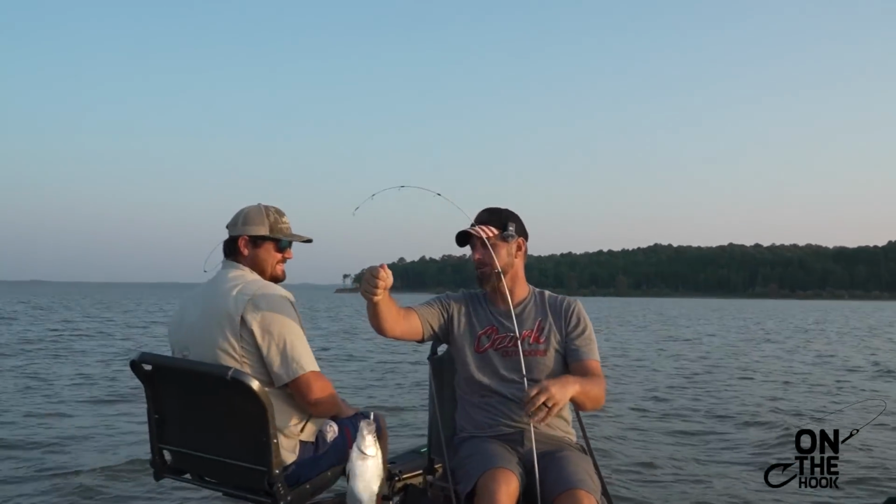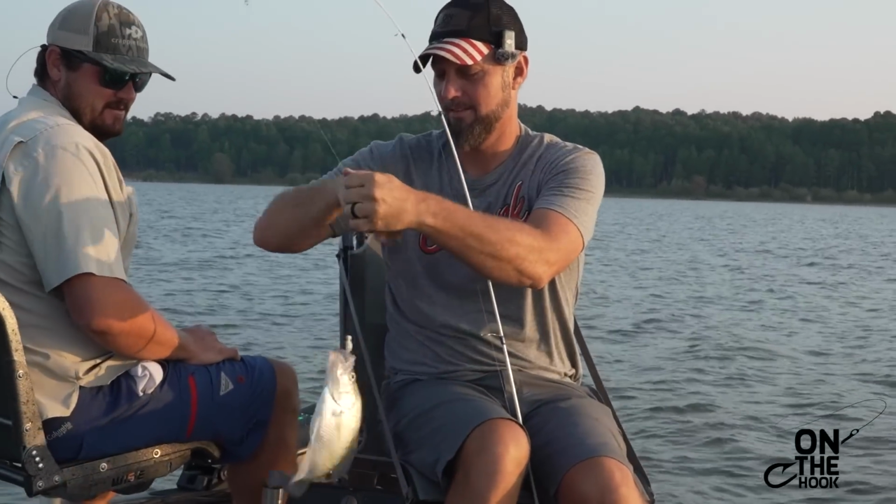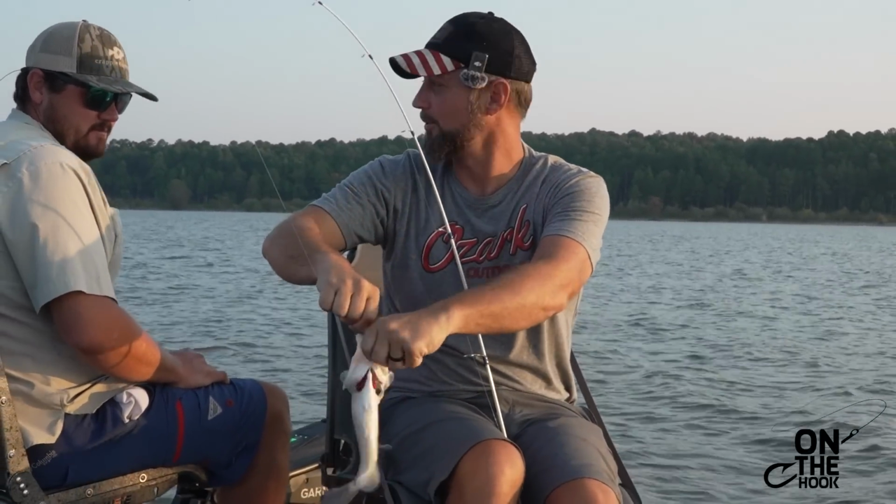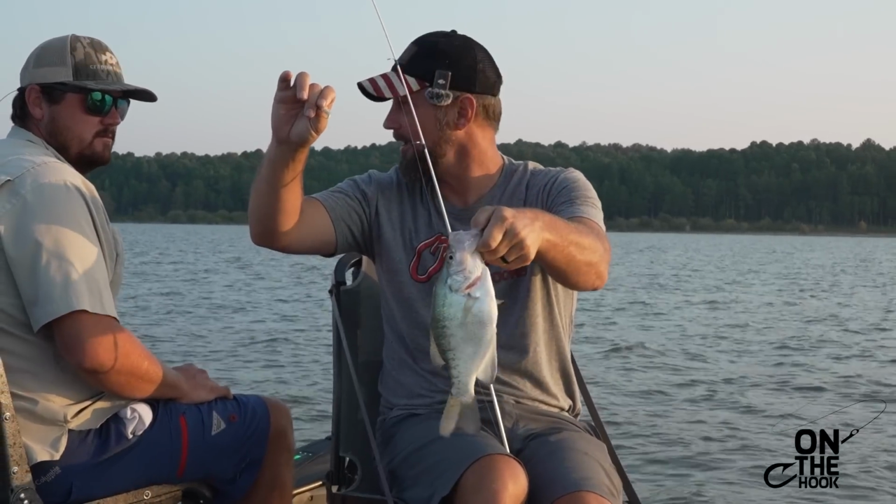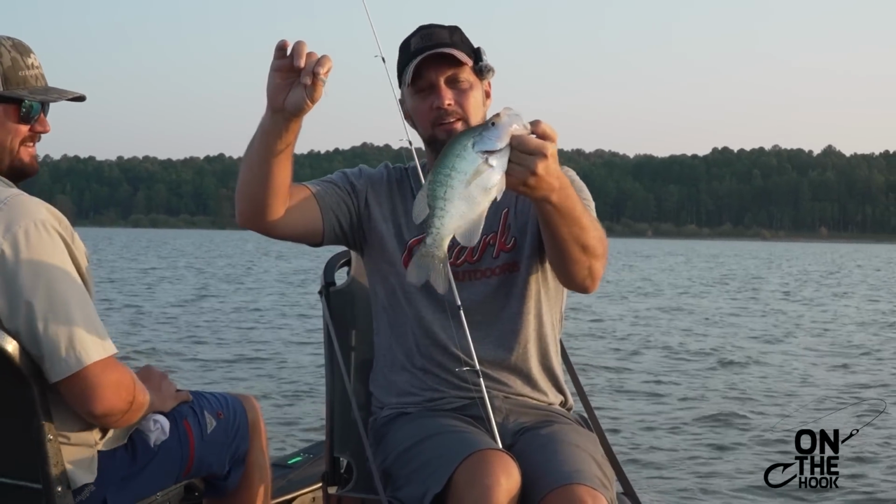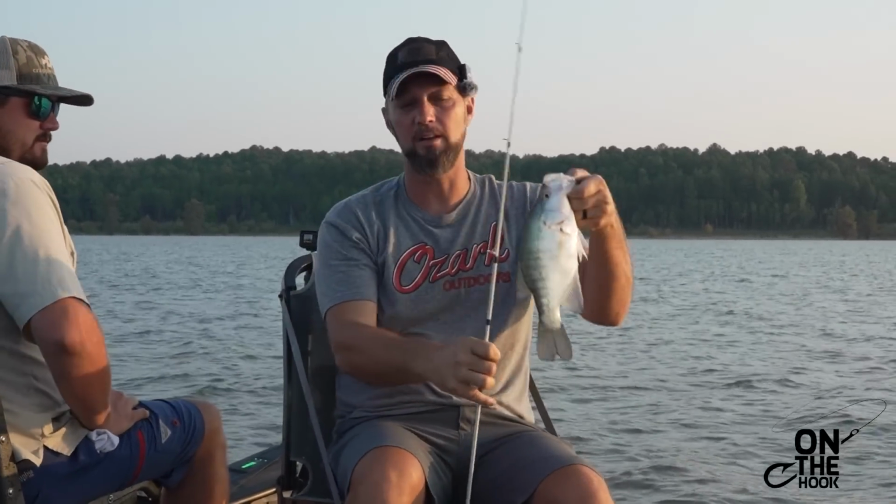That's why I like these little old rods. See it bending that dude? You can dock shoot with it or cast for these giant crappie. That thing's heavy to be no bigger than it is. That's a 13-inch fish, and man, it's got some weight to it. They really packed on the weight down here this year.